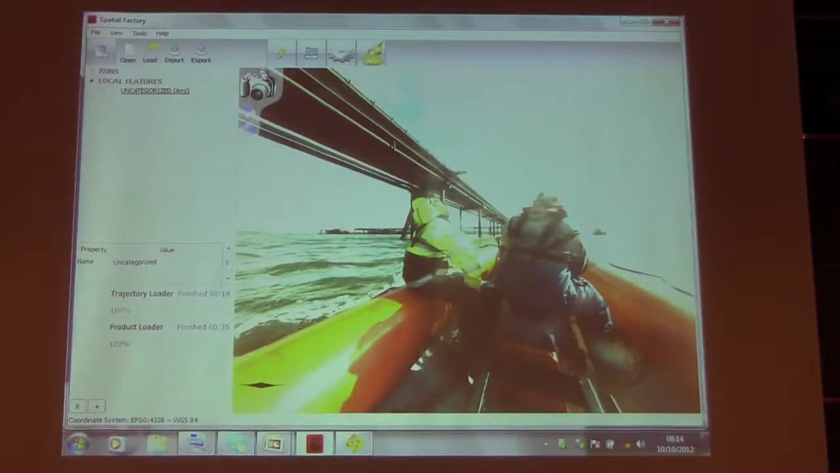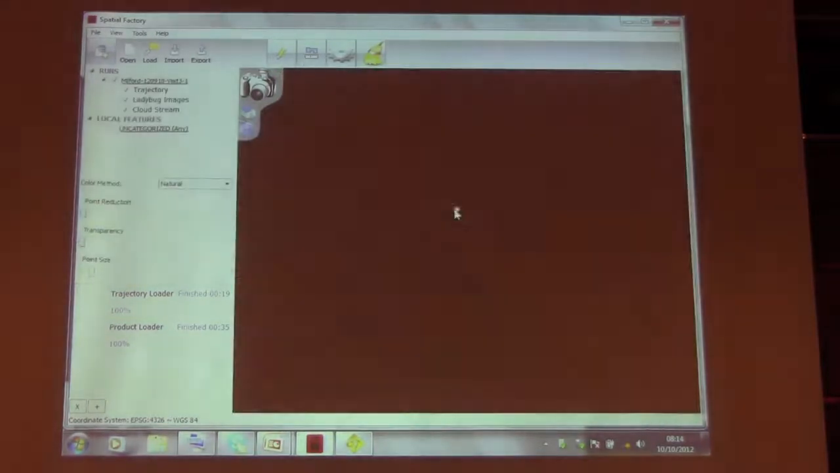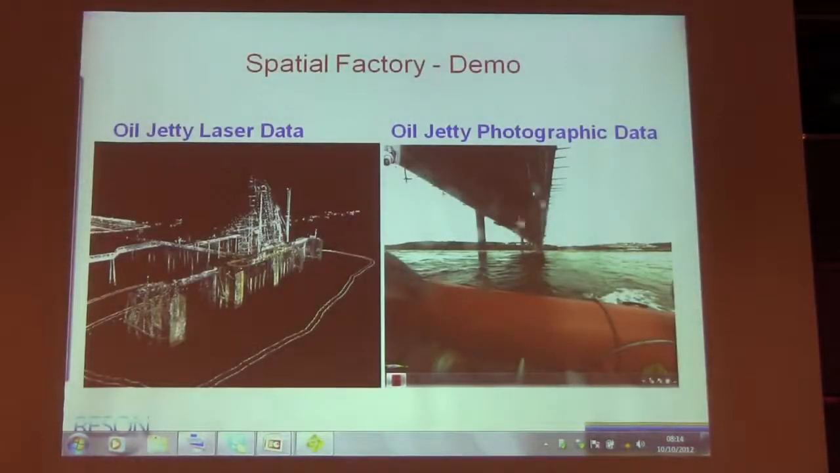You've also got the ability to have all your photographs here. You can click on a point because the laser imagery is in behind, and it should zoom into that point here. I think I've turned off one of the levels there, but it's of interest, and I think that's where we'd like to see the software developing for us.